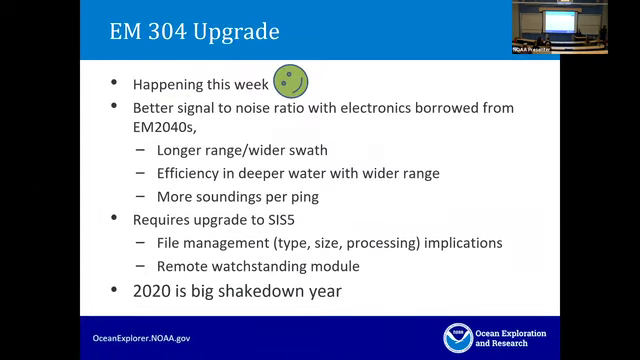Our EM304 upgrade, we are anticipating, this is what we have been told, we should expect better signal-to-noise ratios with new electronics that were developed and borrowed from the EM 2040s. So anticipating hopefully longer ranges and wider swaths for increased efficiency in deep water mapping operations. And they're reporting, I believe it's twice the amount of soundings per ping, so denser across track data. This does require an upgrade to SIS-5. So that'll be another big shakedown thing for us this year. The jury's out on how that system is performing or how that software is performing.